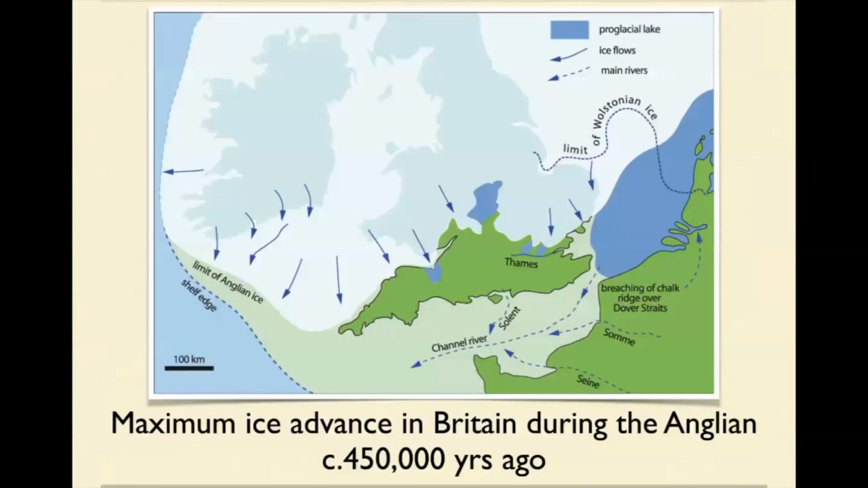So this is the maximum. This is the one that Richard was talking about, where it is believed that the ice came down to just north of London. In fact, the Thames used to run out through Suffolk up here, and it was diverted during this time, and only now runs through to what we call the Thames estuary.